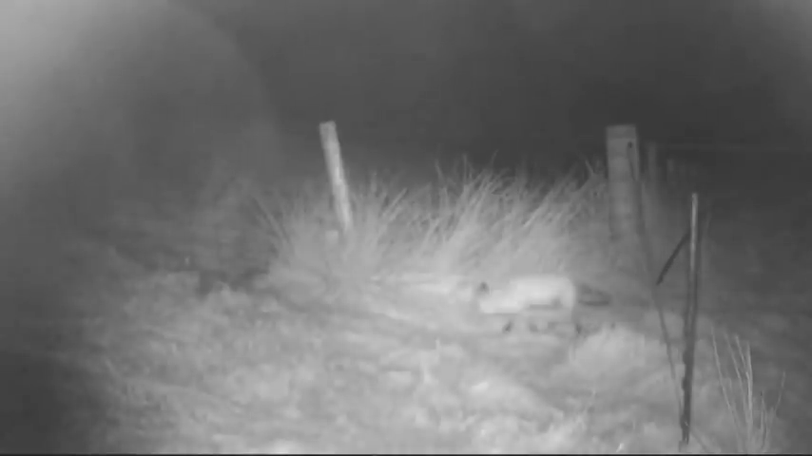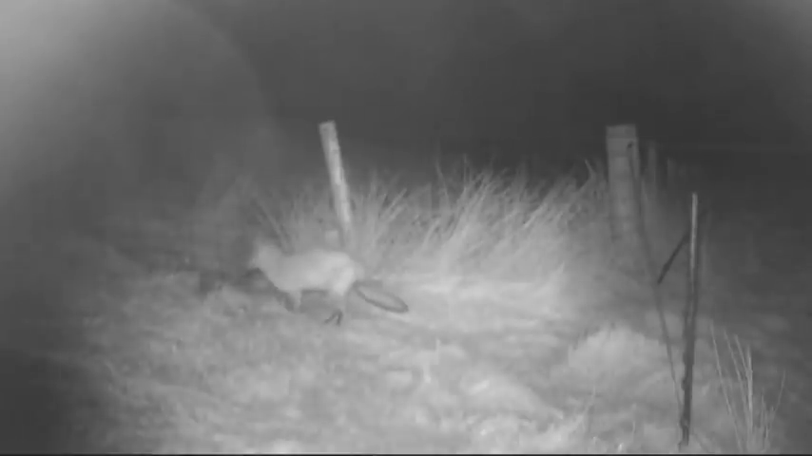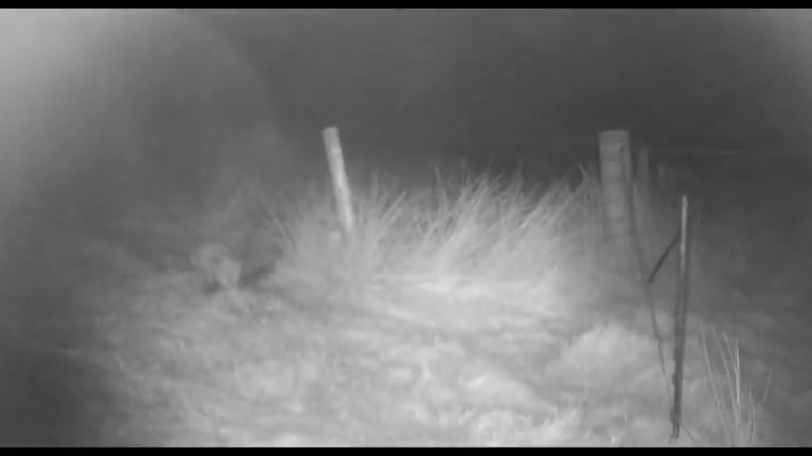So again, going up there, 223, got ourselves set up, exact same setup. Hopefully we'll be able to get it. You can see on the trail cam that a fox is just a creature of habit. This is its usual run, and this is how we know that the fox is always in this very similar or same position pretty much nearly every night.